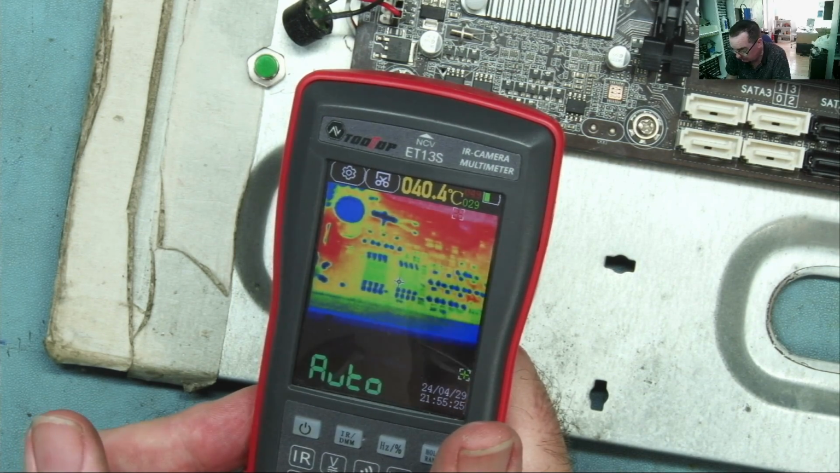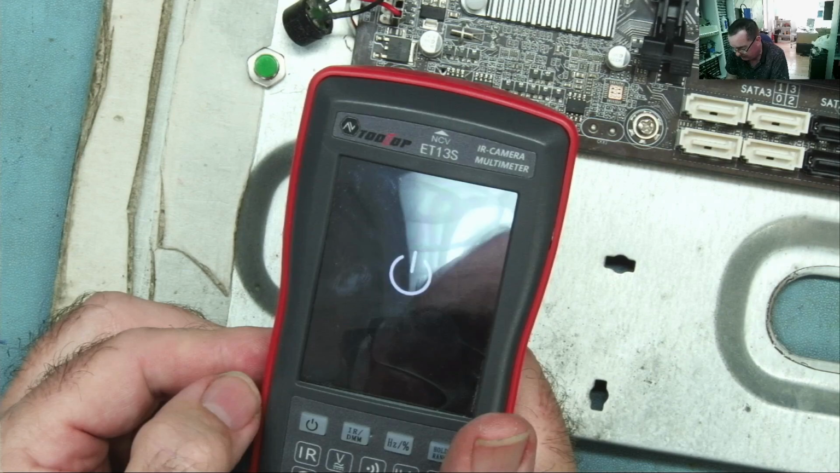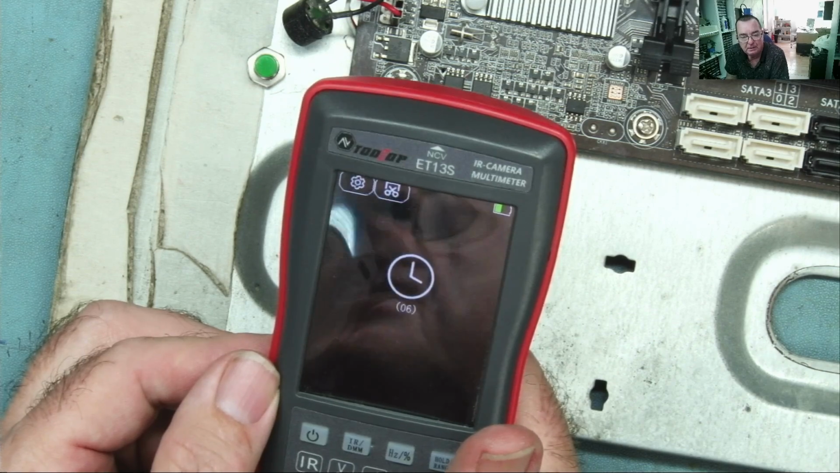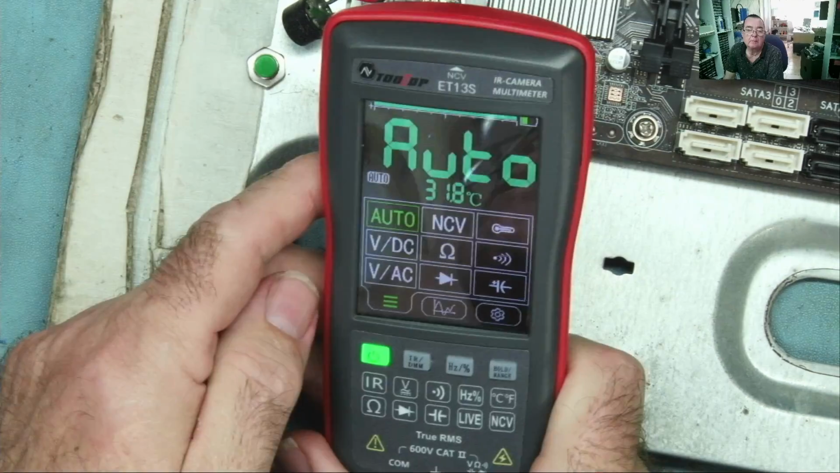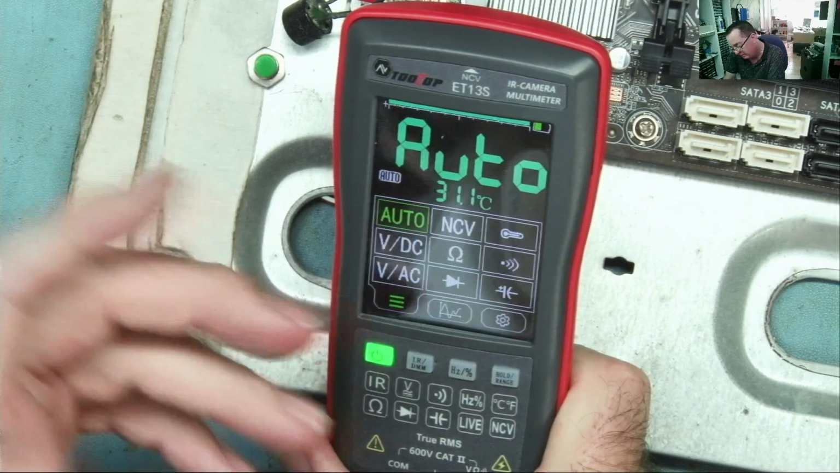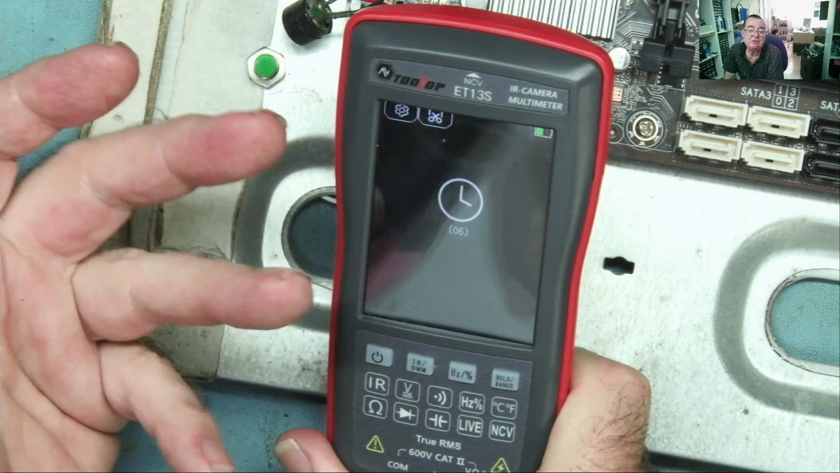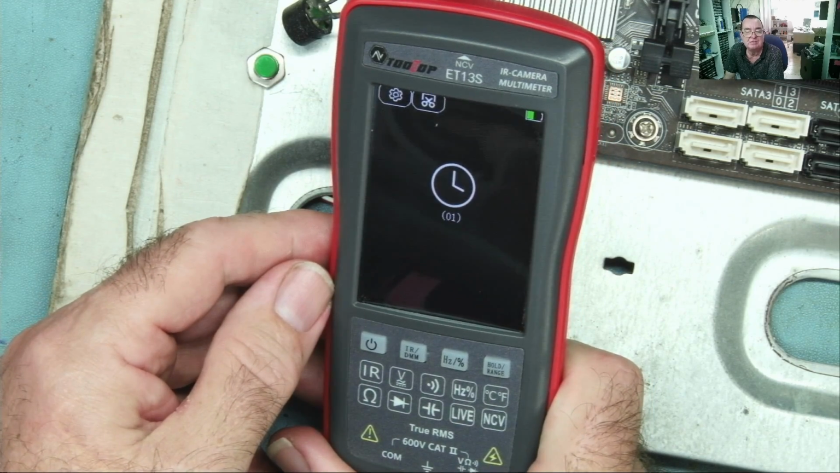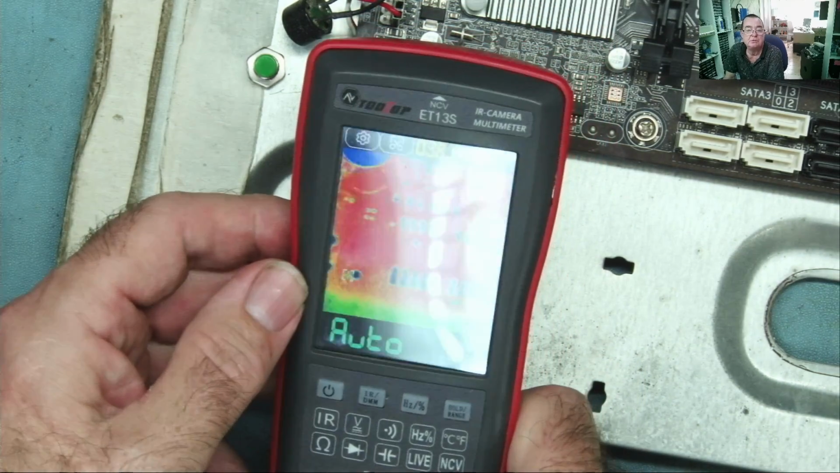Top marks for that. This business of having to wait when you switch on before you can get into multimeter mode is a bit annoying. At least a bit annoying. So look, it's counting down and I cannot get into multimeter mode until it finishes counting down. Once you're in multimeter mode, or for that matter in the thermal camera mode, if it goes to sleep, you press the button, it wakes back up in the mode it was in. At least that is good. But when you switch to the thermal camera, you get this countdown. But to be honest, all thermal cameras do this. They take a few seconds to set up, so I wouldn't say that's anything different. I just wish with this being a built-in multimeter, you could switch modes.